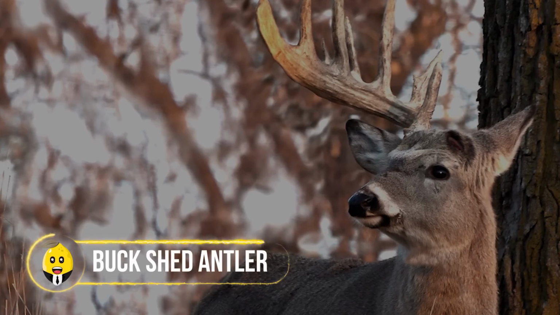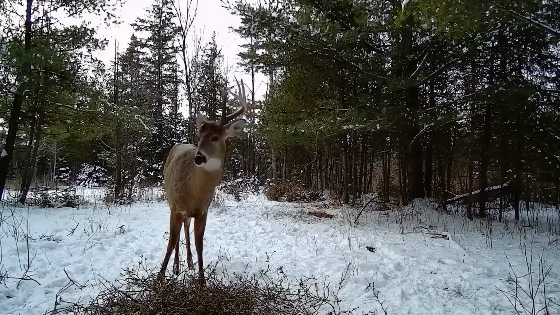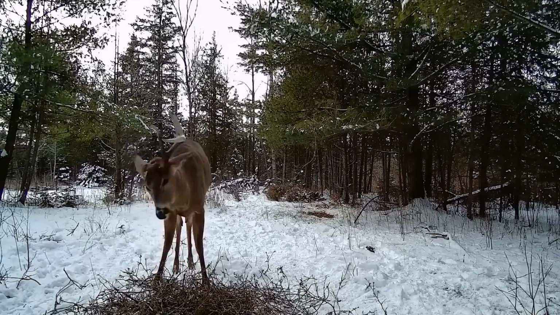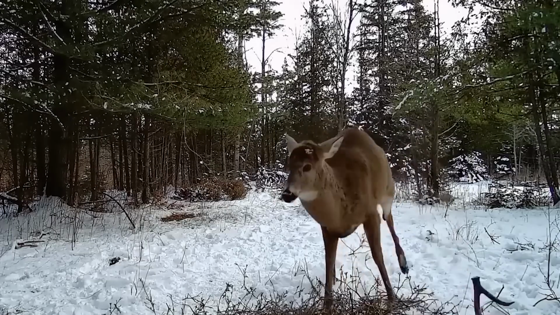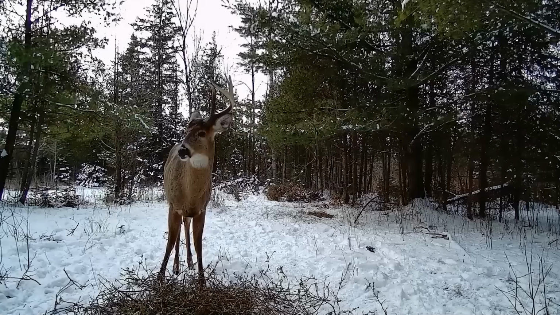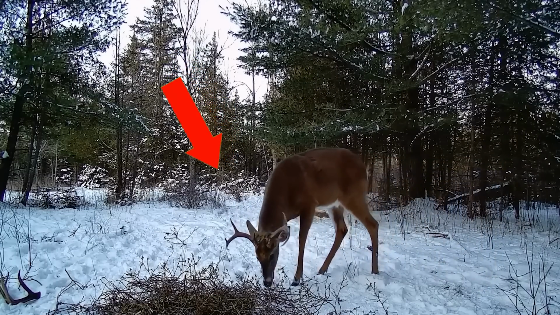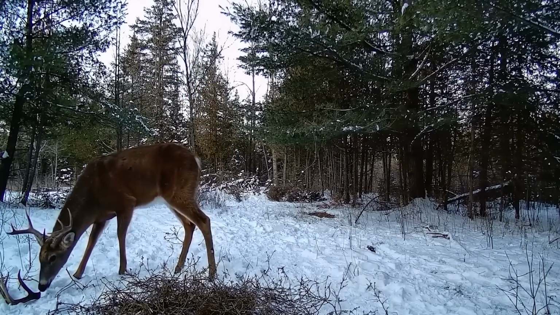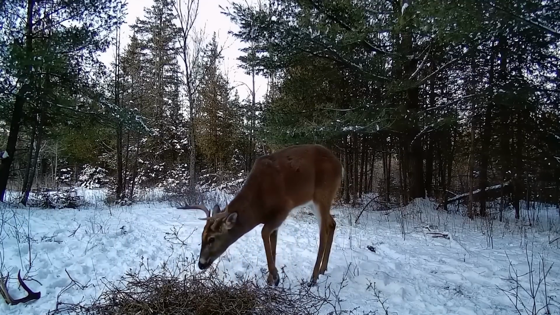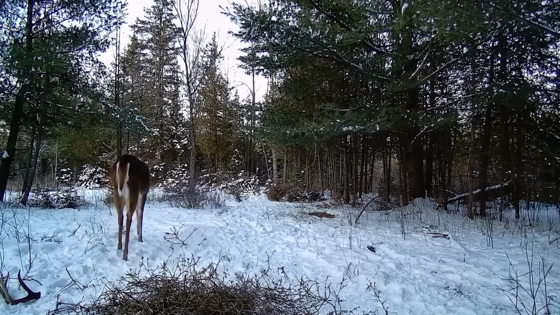Buck shed antler. Now, let's focus on how amazing nature can be. Do you know that deer shed their antlers every year? Well, a trail cam caught this event happening in real time. In fact, this buck had only one antler on its head, which means that it had shed the former at some other place. It simply shook its head to get rid of the second one, and the antlers fall off.